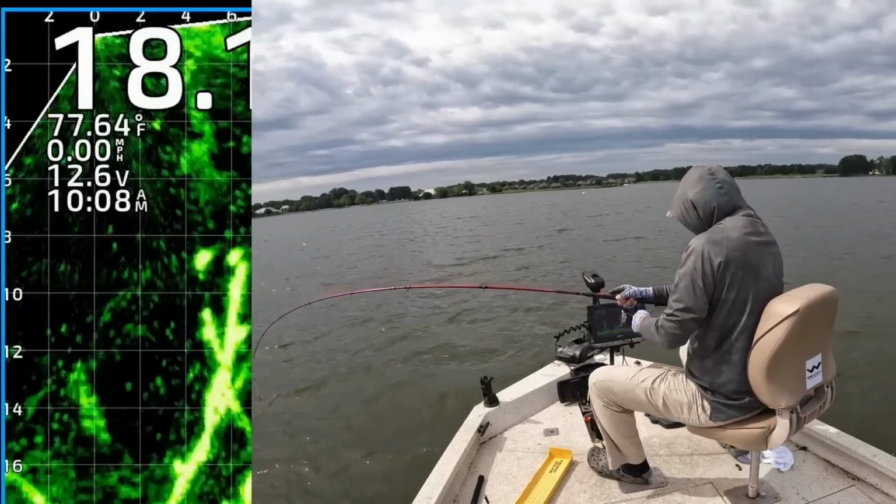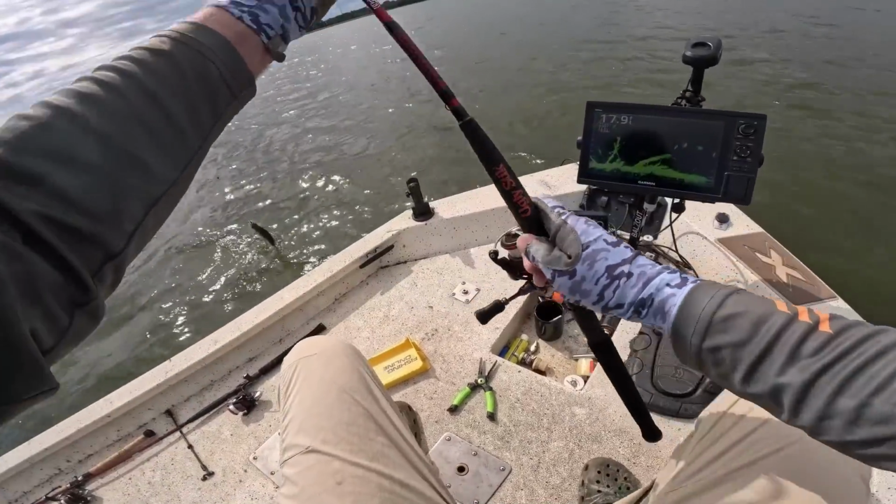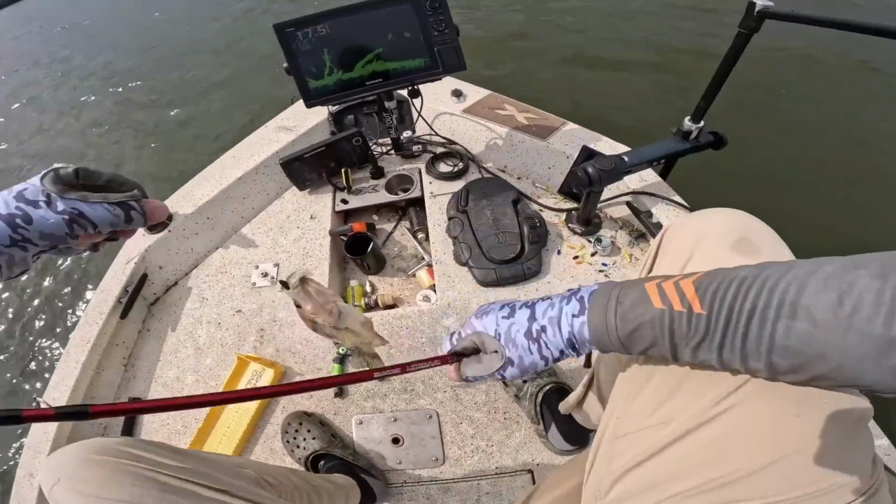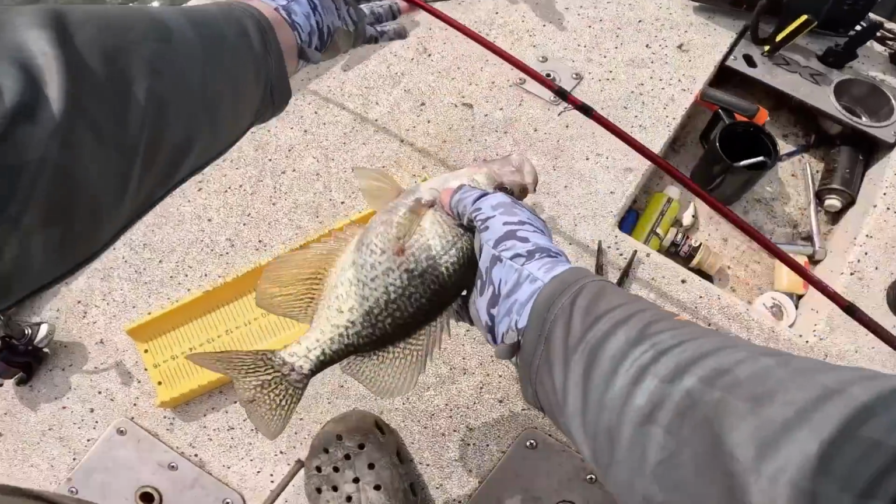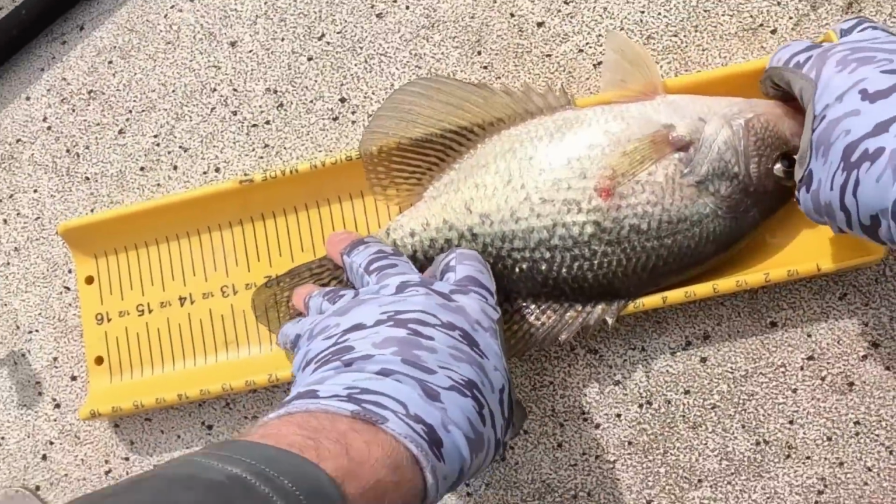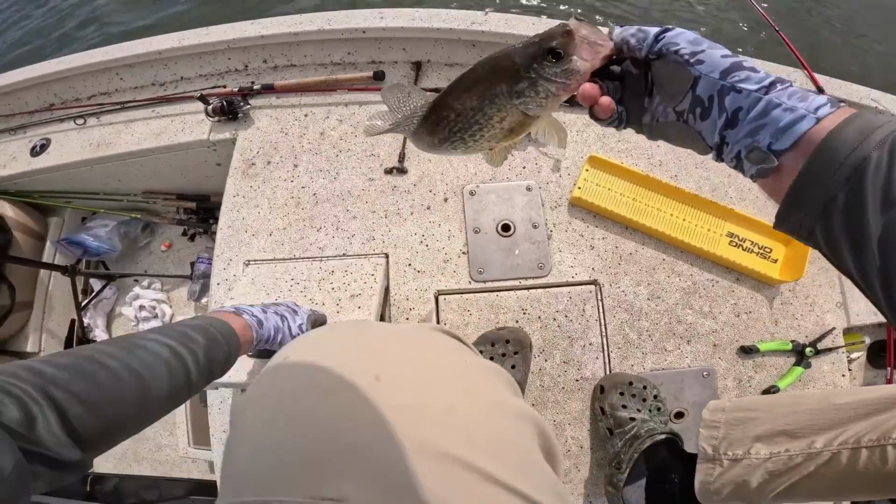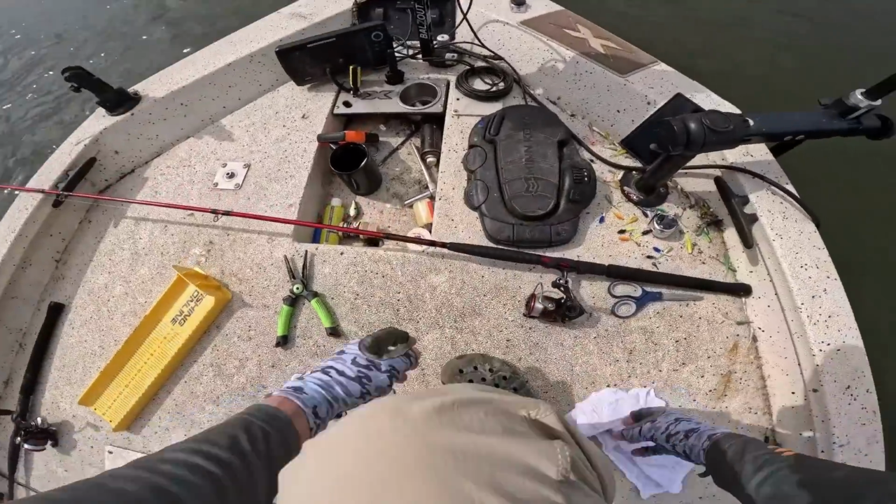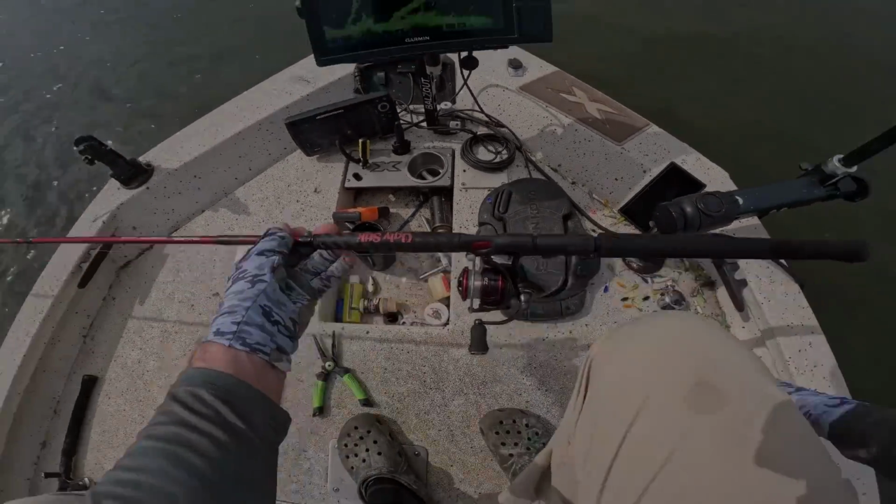Get in the boat, my friend. He does not want you. Get in here. Come on, buddy. Get in the boat. 12 and a half inch black crappie. Get in here. That's exactly what I'm talking about. So they're eating that comet color.